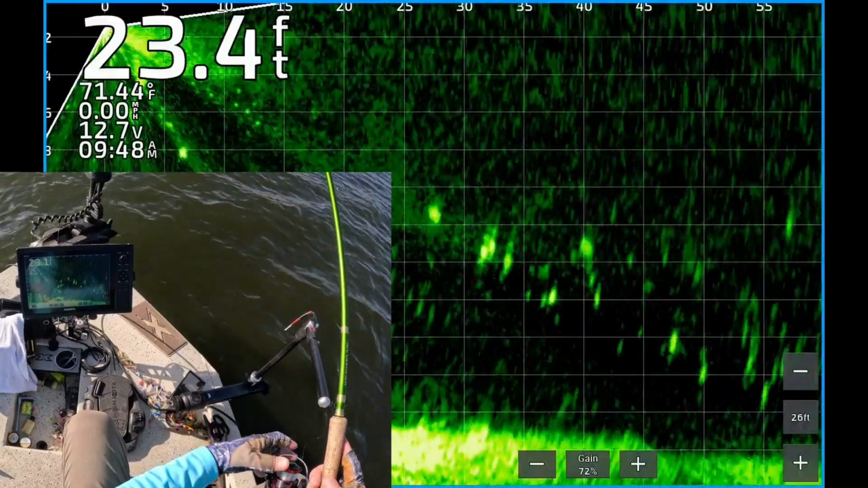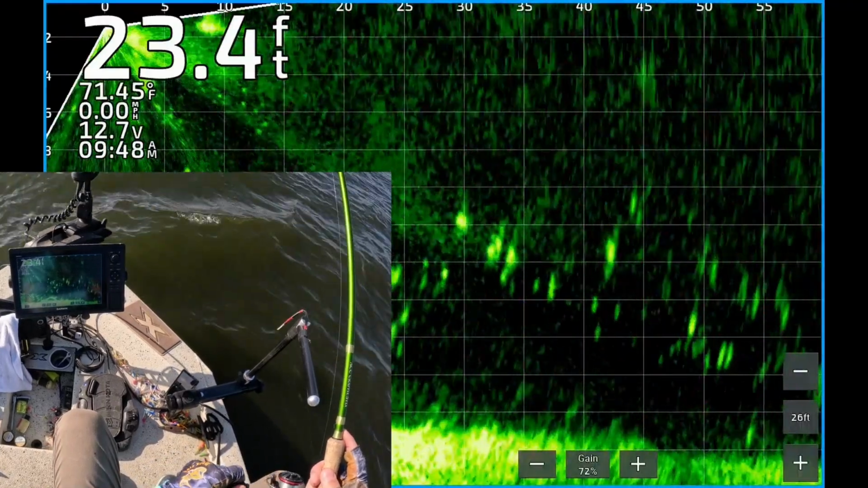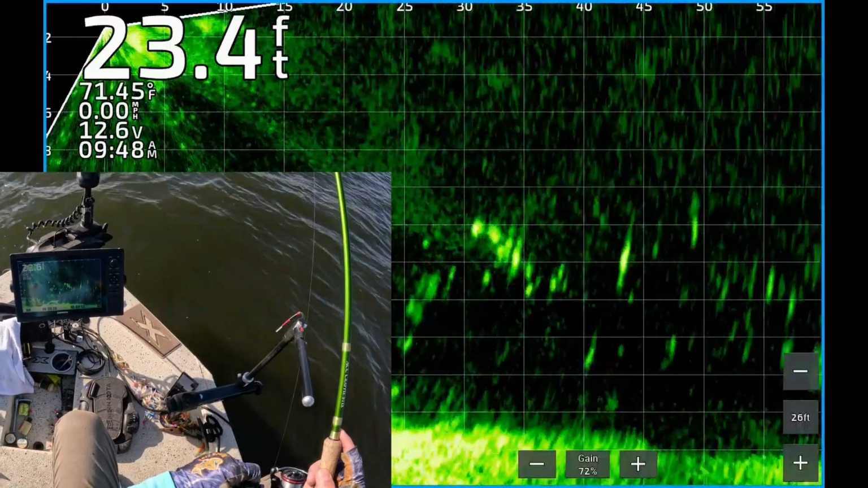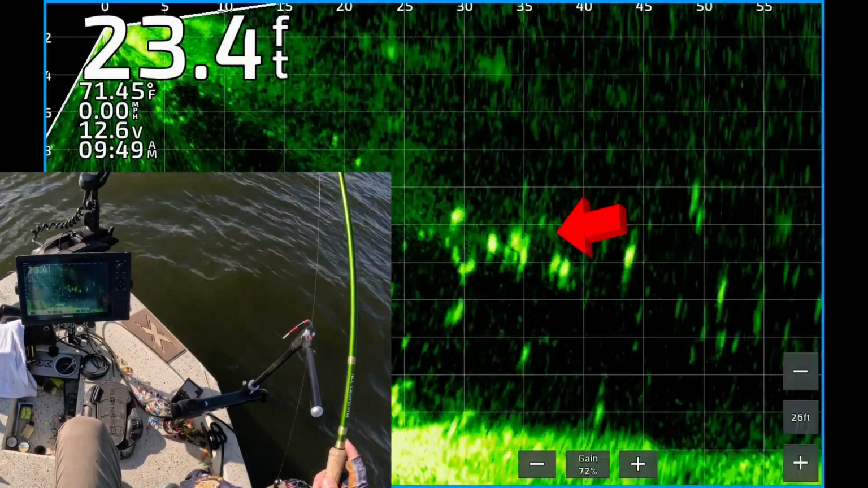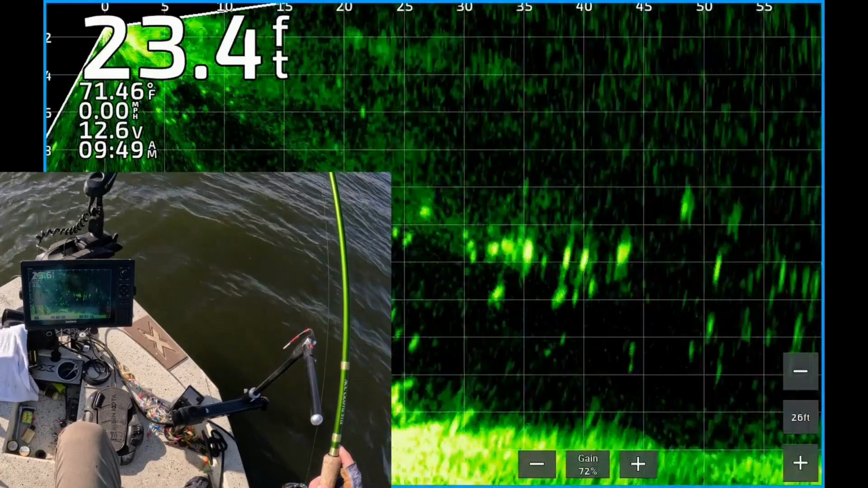Alright, here's the first cast. You see it dropping down 45 feet from the boat. There's some nice looking crappie. It's just going over the top of one. It's like 40 feet out. There's my jig and weight. Coming over another school of a couple fish, probably some catfish with crappie.